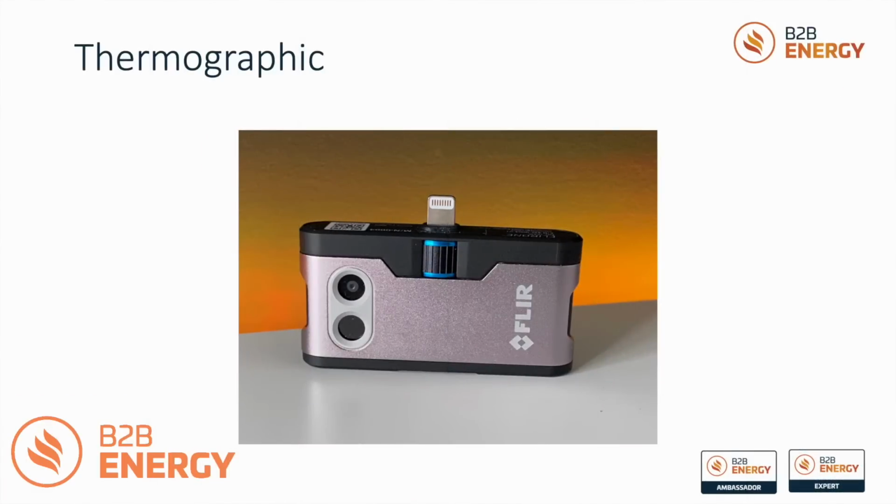heat loss is. Now, in addition to this functionality, it has a cross right in the middle of the camera, which actually picks up on temperatures. So you'll be able to use this as temperature control as well, to identify what temperature is actually being lost. As I mentioned previously, this is the thermographic camera that I use regarding my assessments. It's a Fleur camera, and they're a renowned manufacturer of thermographic cameras, and this particular unit actually cost in the region of £250, and I purchased this direct from the Apple Store.